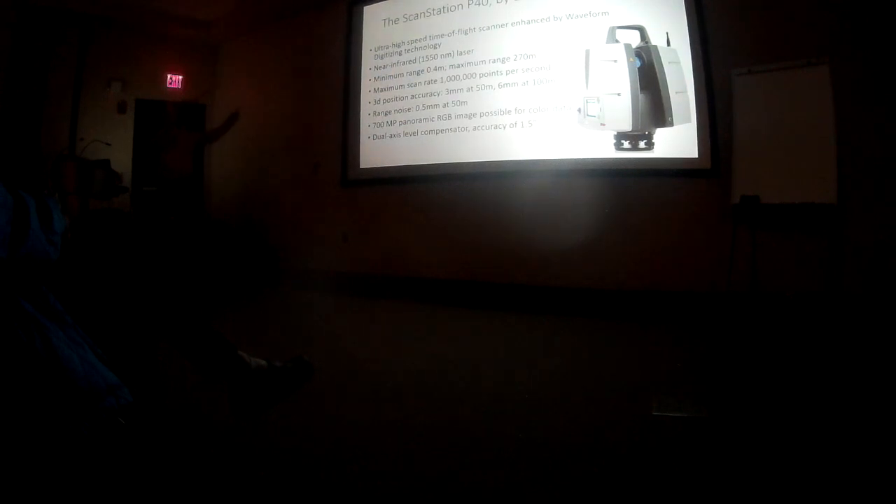It can scan as close as 0.4 meter and a maximum distance of 270 meters, so roughly a football field. No, sorry, 3 football fields. Quite a long way. At a range of up to 120 meters, it can actually scan at almost 1 million points per second. That's mind-boggling. Our previous scanner did 50,000 points per second. Our first scanner did 2,500 points per second.